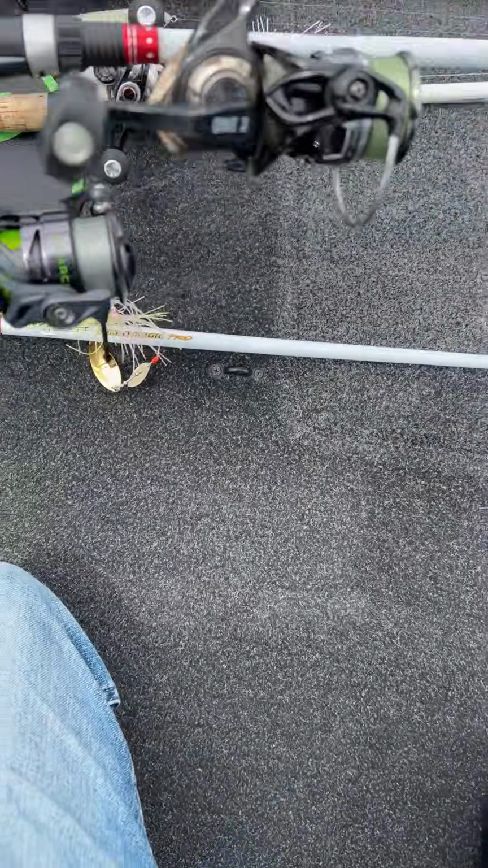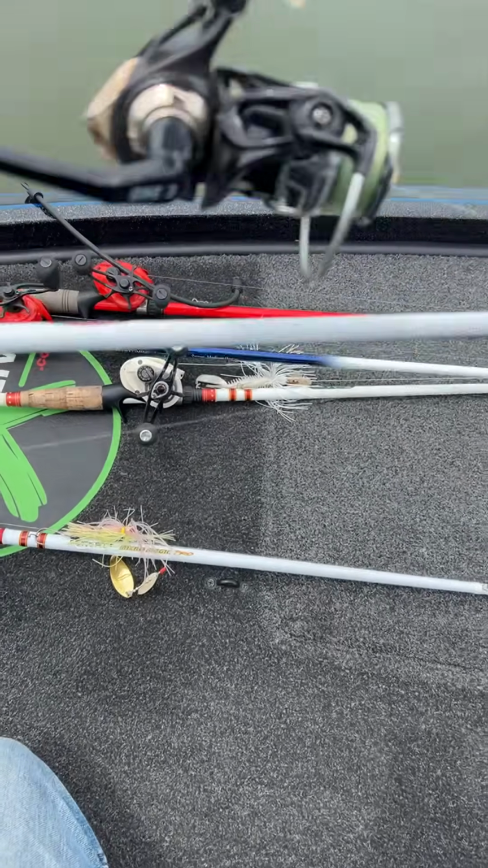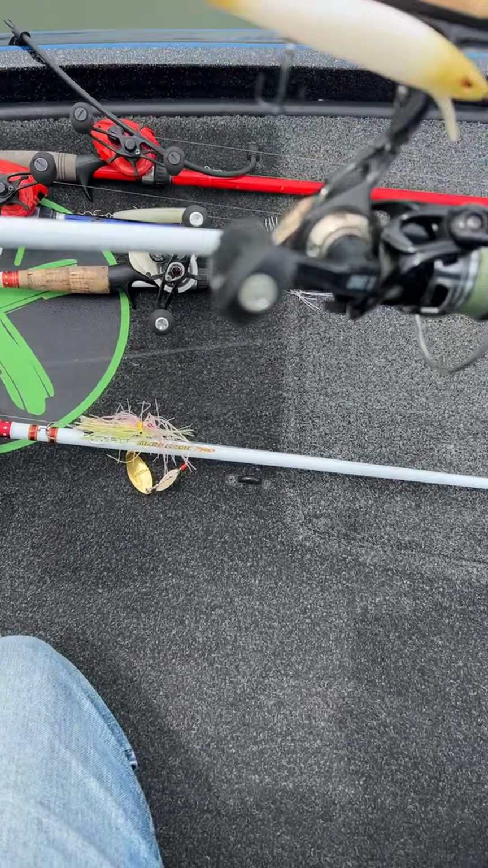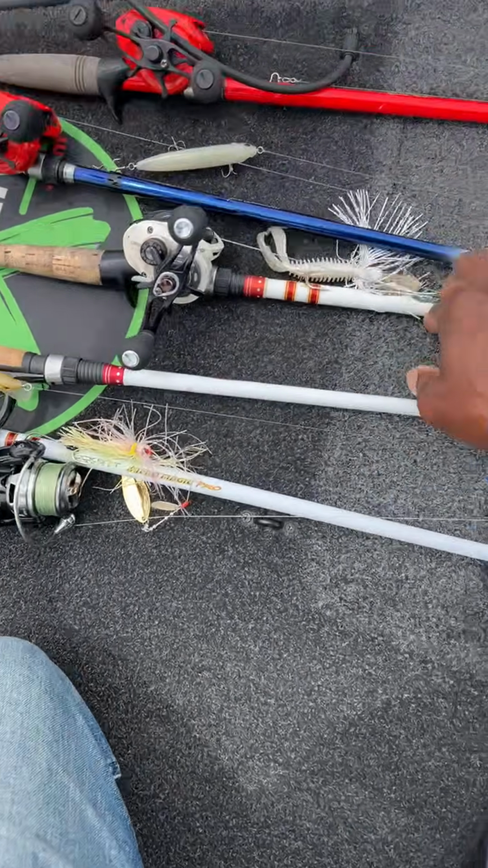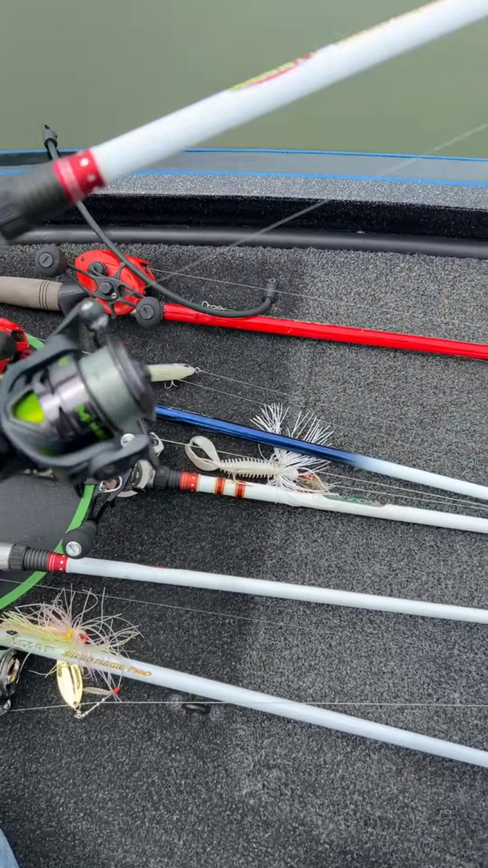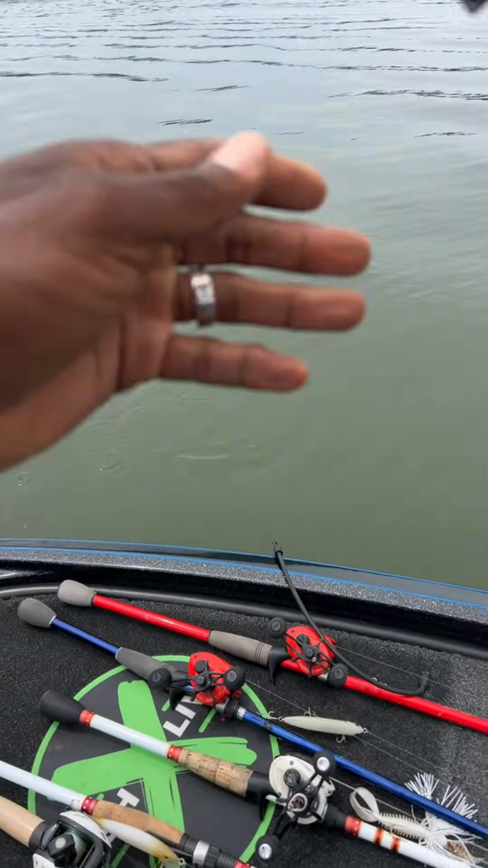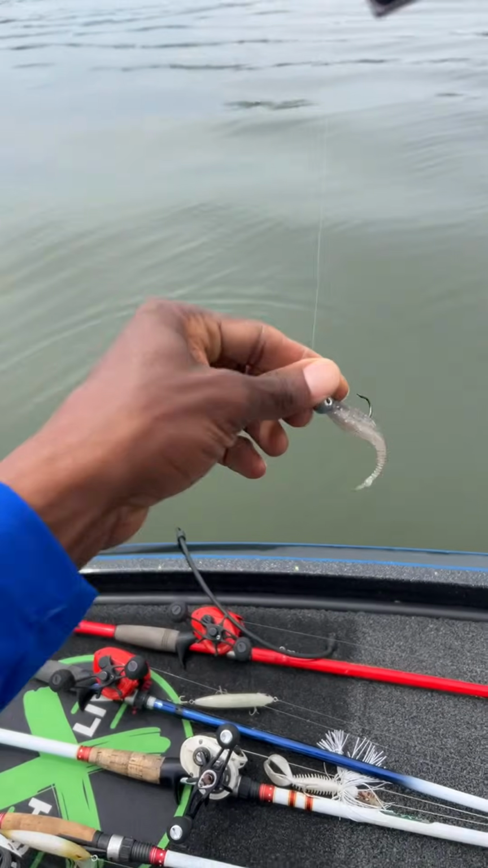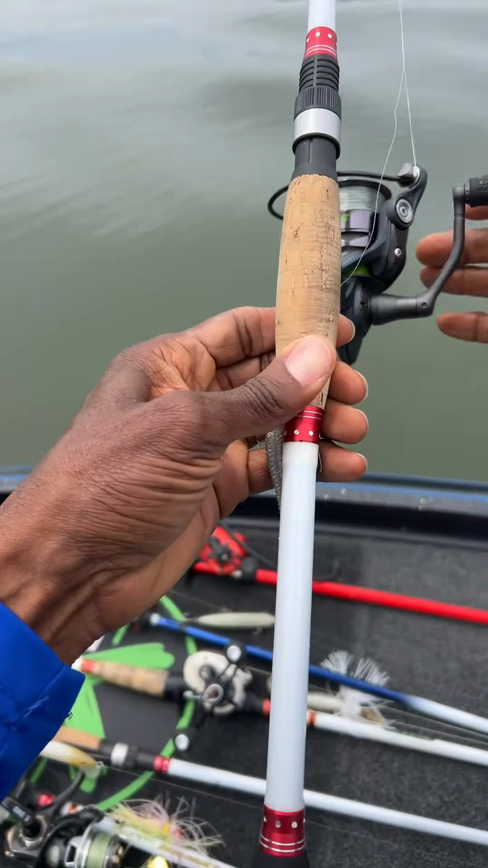So we got a spinner bait, we got a jerk bait. What else do we have? Got a minnow. I'm out here scoping them, guys. I've been catching them scoping, doing a little bit of everything. Let's see what else we have. Got a chatterbait, got a top water, and this one I didn't even put a lure on yet. But yeah, this right here, this is my scoper. So I'm figuring it out, guys. I'm figuring out this scoping thing.